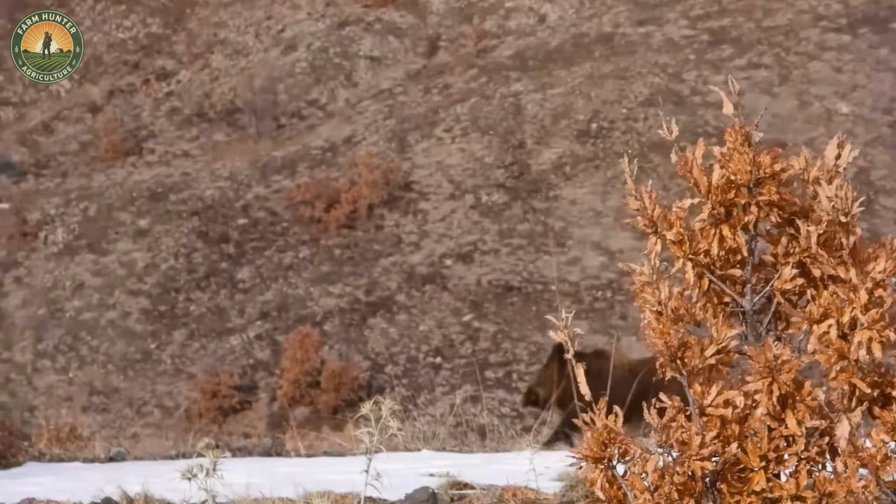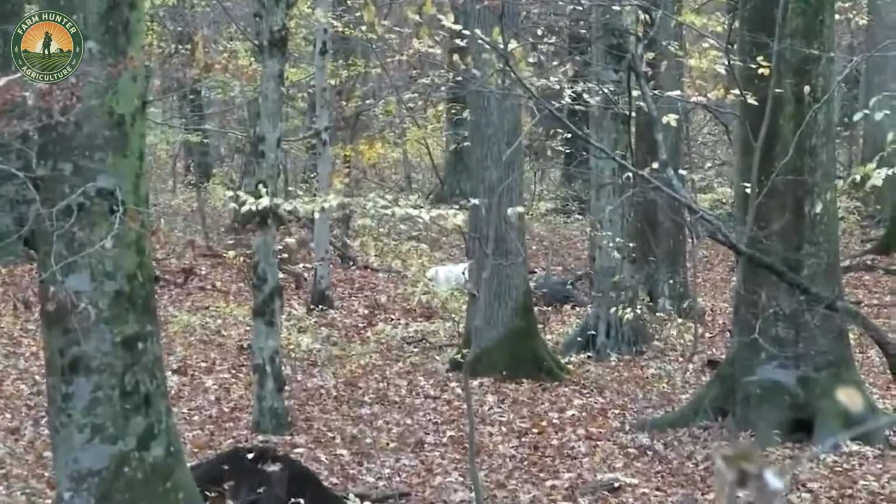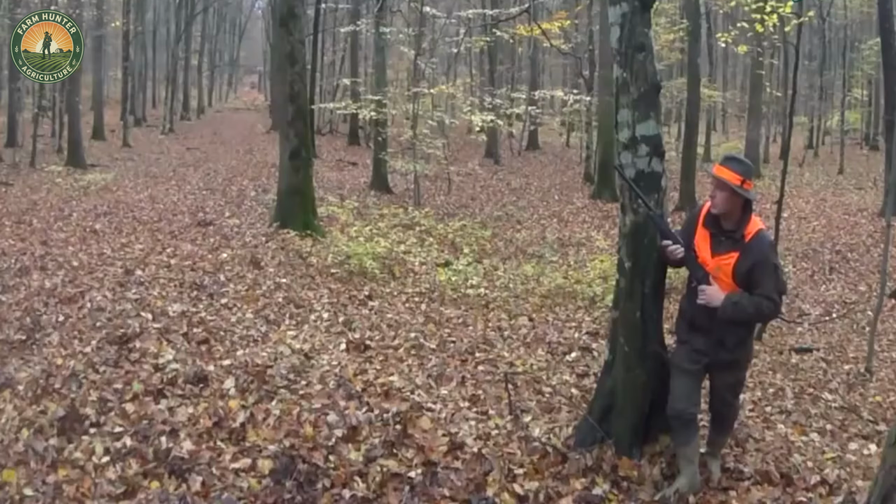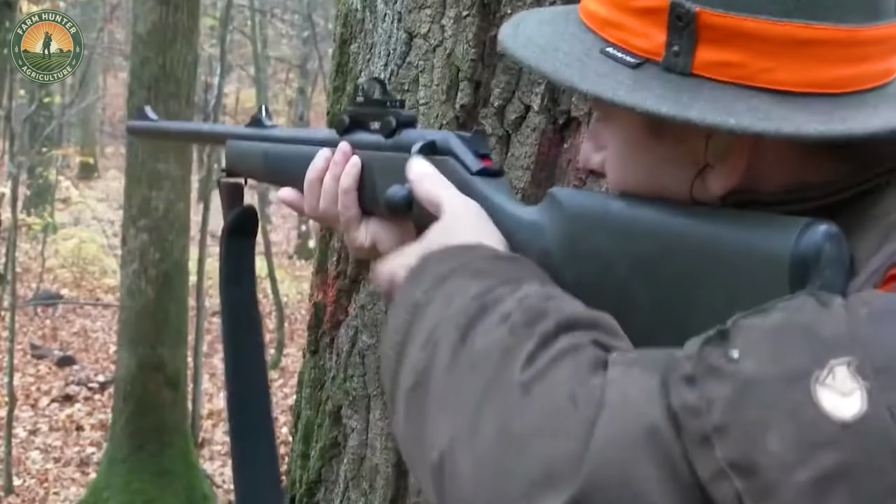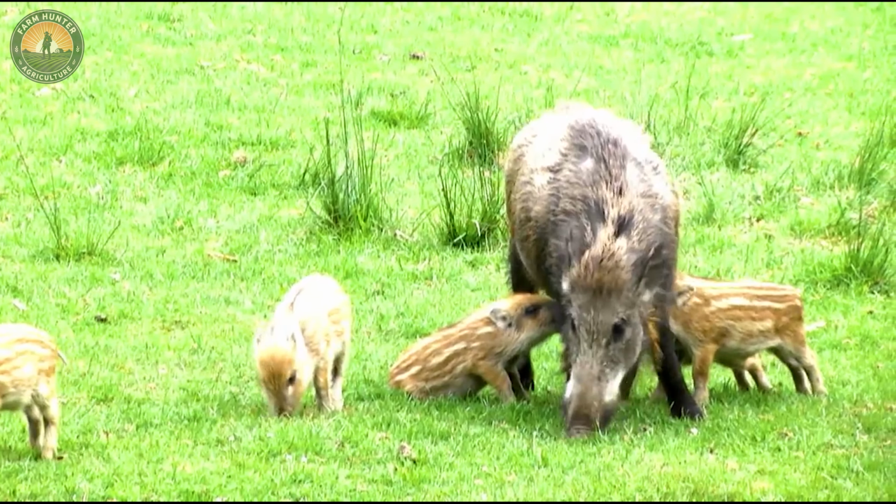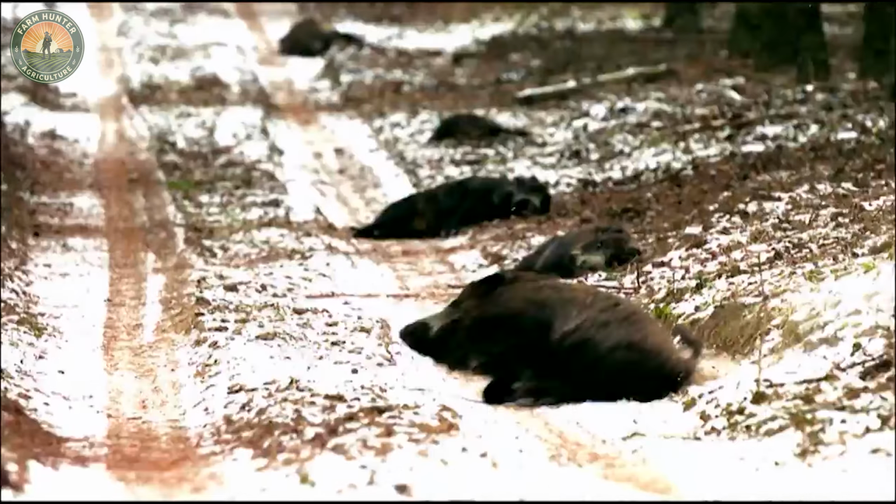Hunting wild boars is naturally risky because of their aggressive behavior, which can cause serious injuries. Hunting in groups greatly improves safety, since team members can support each other and respond quickly in emergencies. If a wild boar attacks, having others nearby means fast intervention, whether giving first aid or helping control the situation until more help arrives.